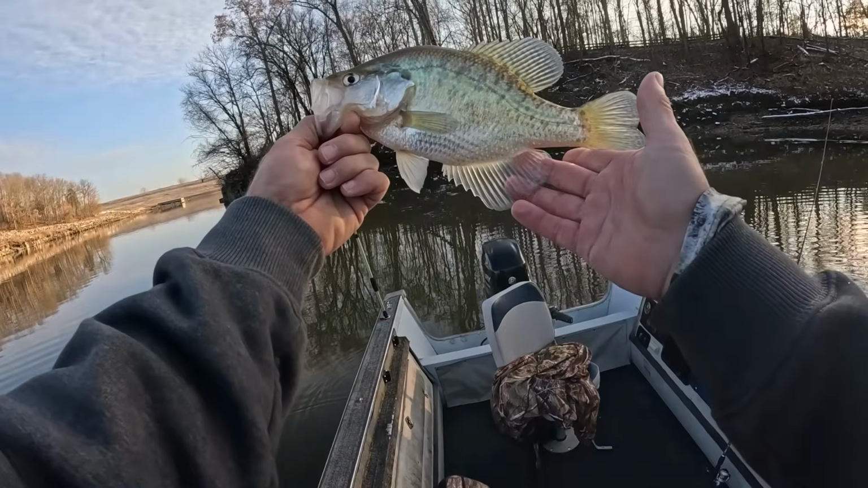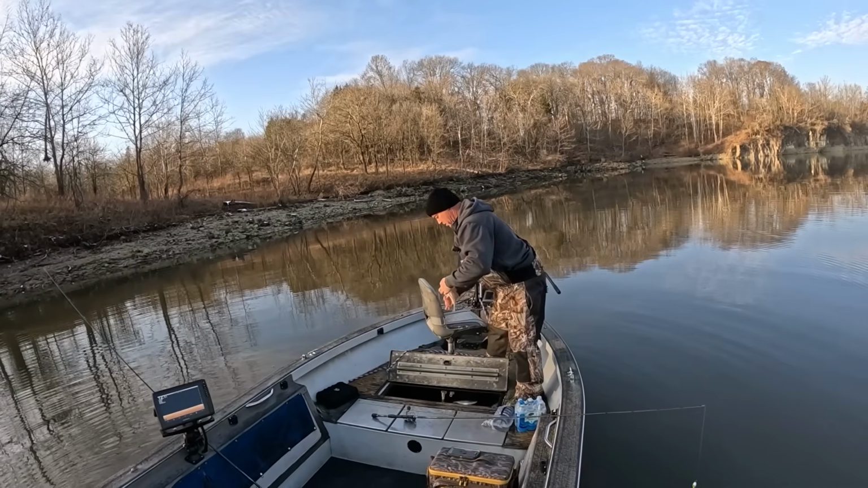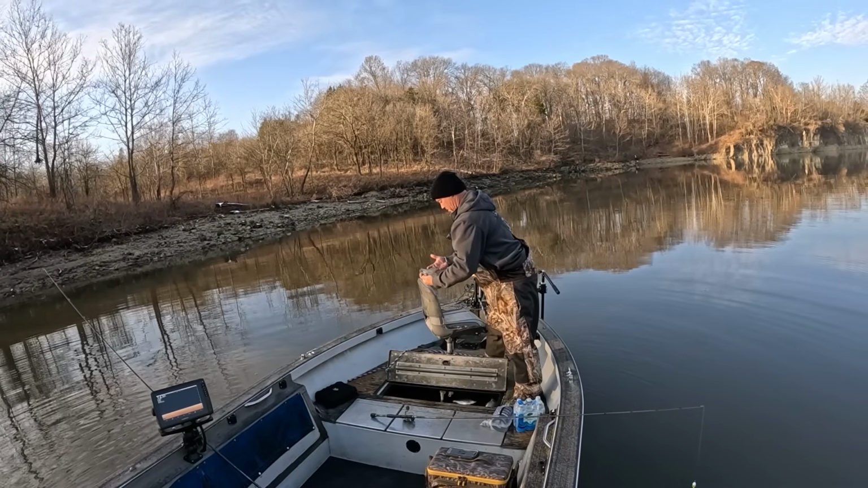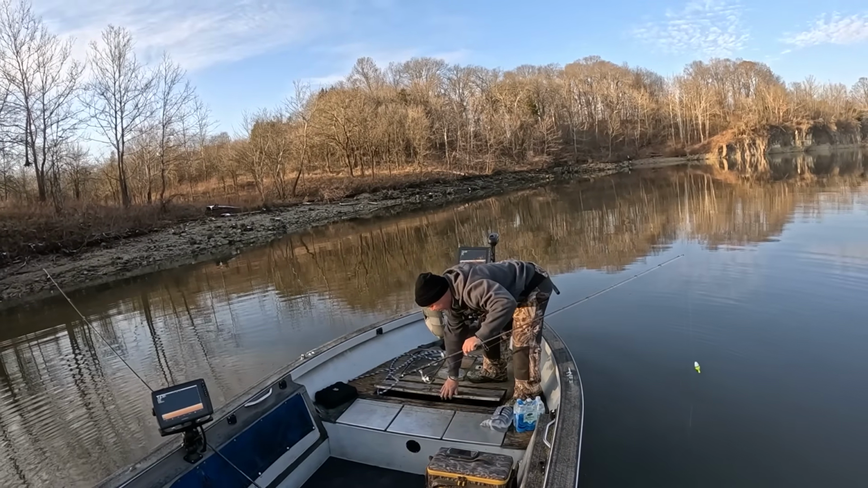That's what we are looking for. Nice fish. That's a 12. Yeah, buddy, nice. He come right up after it.